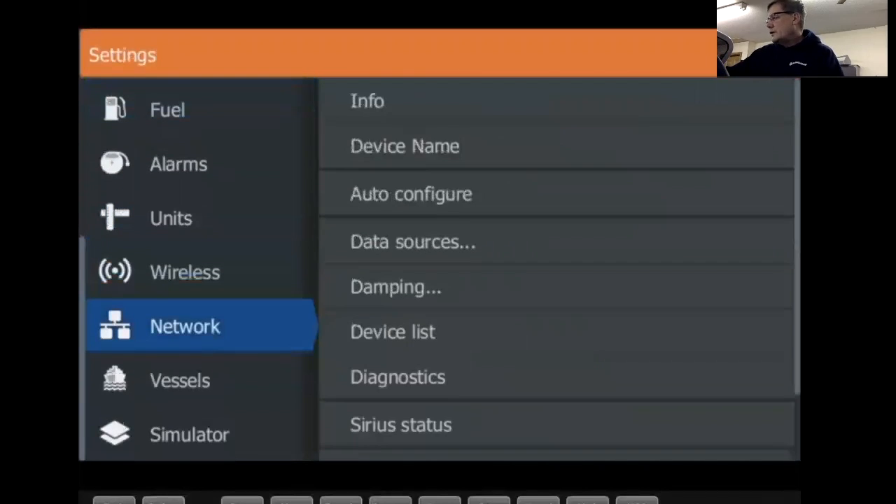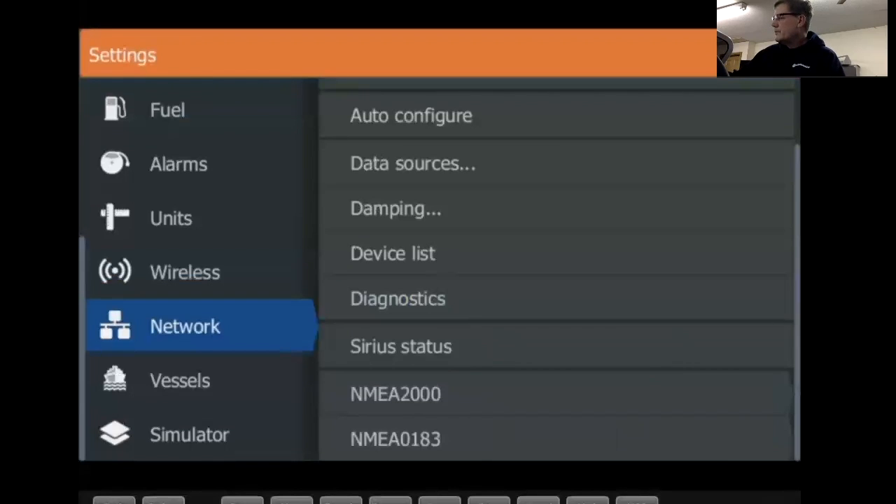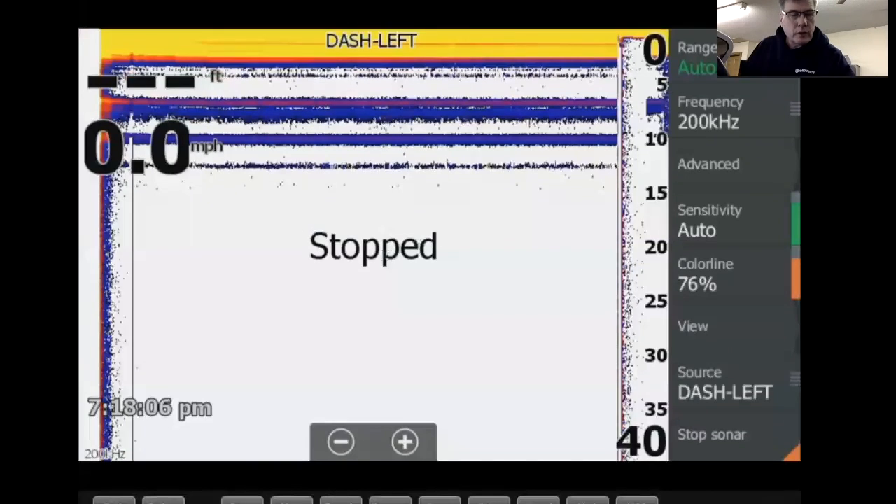Anything else in the network we need to go over? NEMA 2000, backlight sync. If you get that clicked, all your backlights will turn on and off. Backlight will sync between inside of your units here. So that's being controlled through NEMA 2000. That was the backlighting of your screen. Well, if I turn one down, the rest of them will follow, go up and down. Same thing. So typically, I believe that's defaulted on. The other ones right here, that's their default. I don't really mess with those. Let's see where else. Went over that.